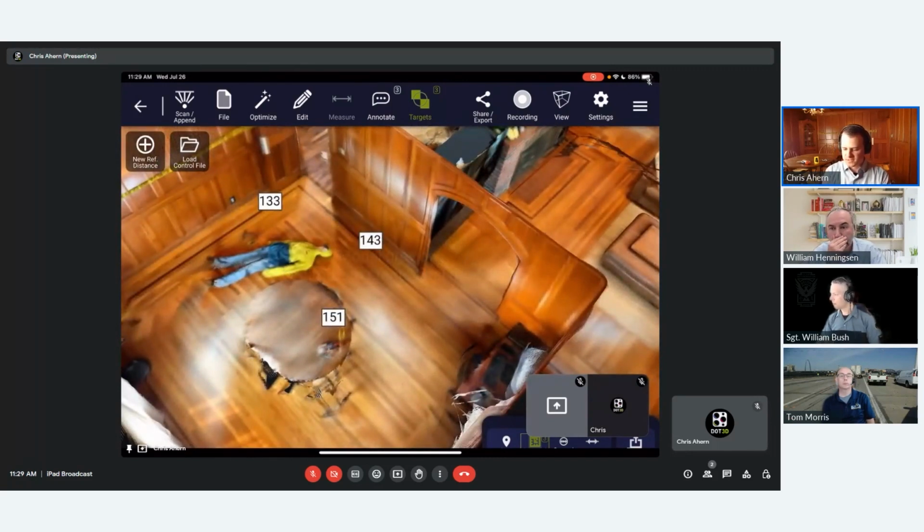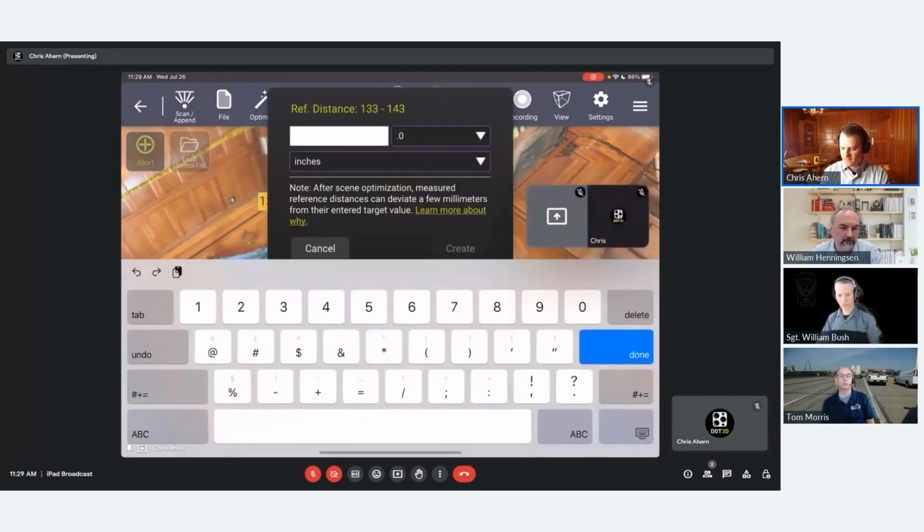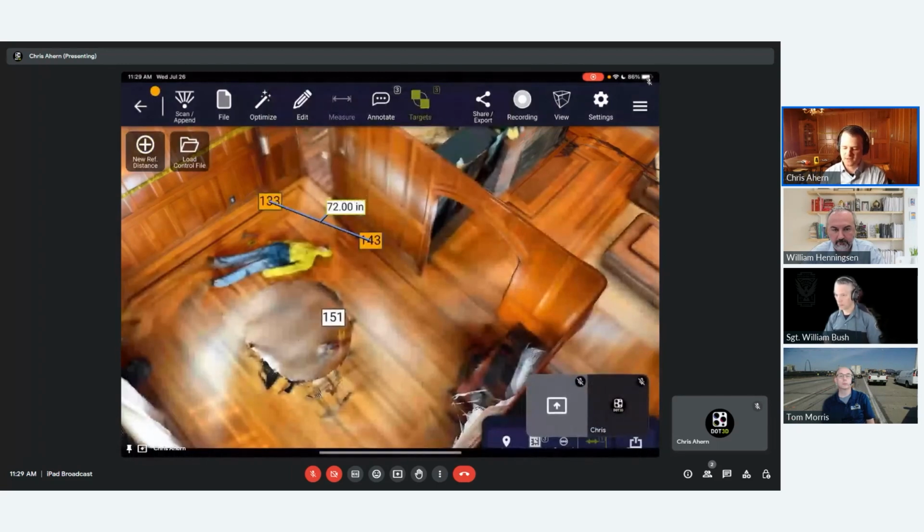I can just add a new reference constraint, tap on each of these 2 targets, and input the exact measurement of 6 feet between those targets. Now you know that that's going to be applied during optimization. It may have been spot on its own for a measurement that small, but this guarantees it. So it's great to be able to reference those measurements and guarantee your data that way.